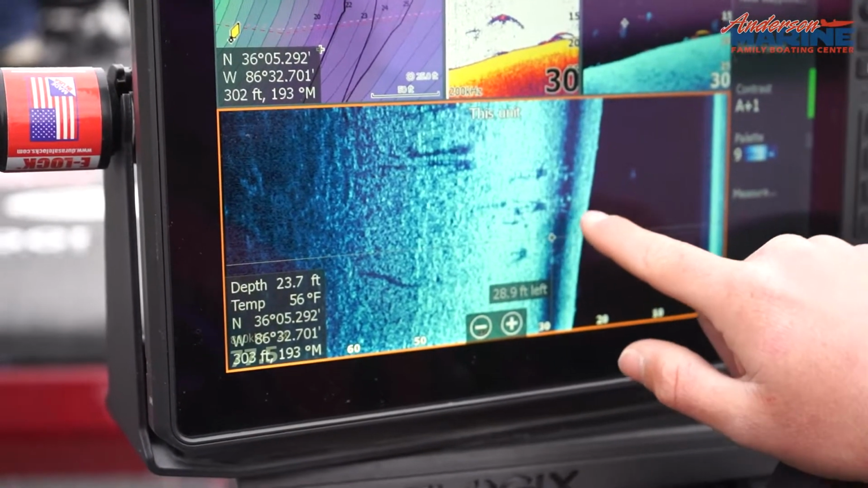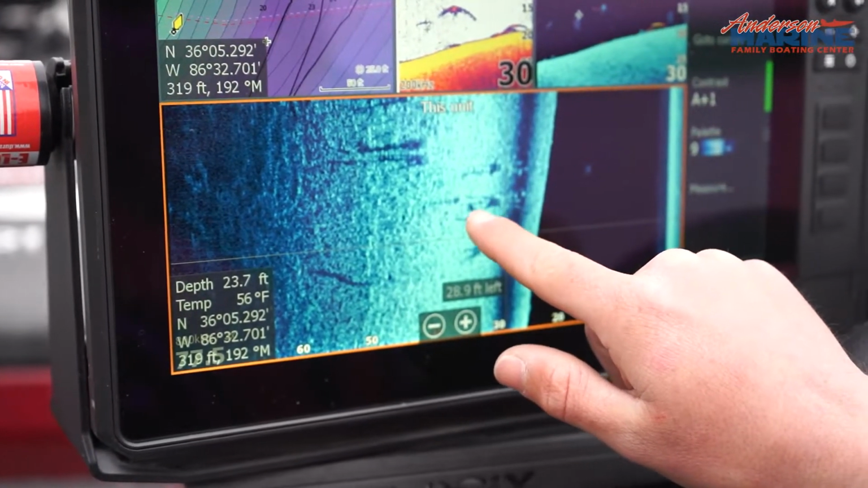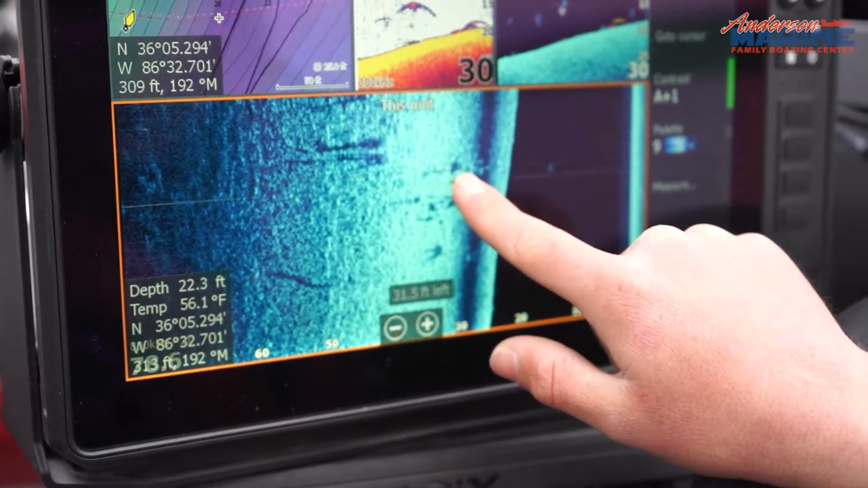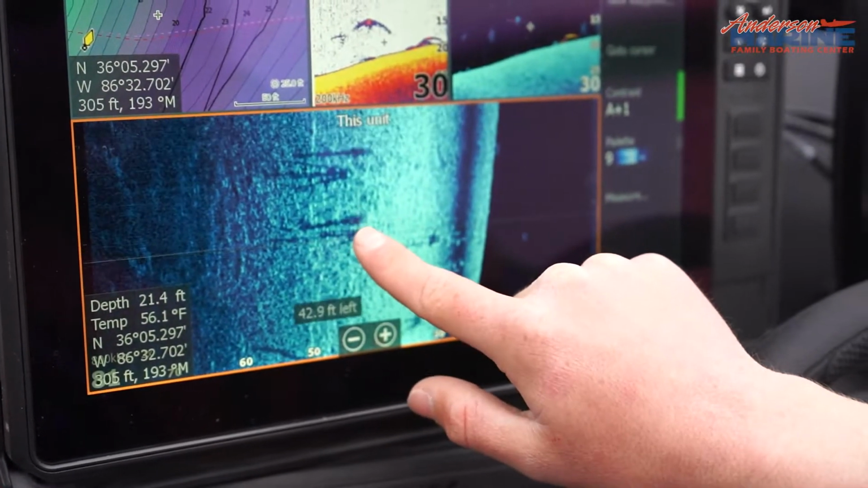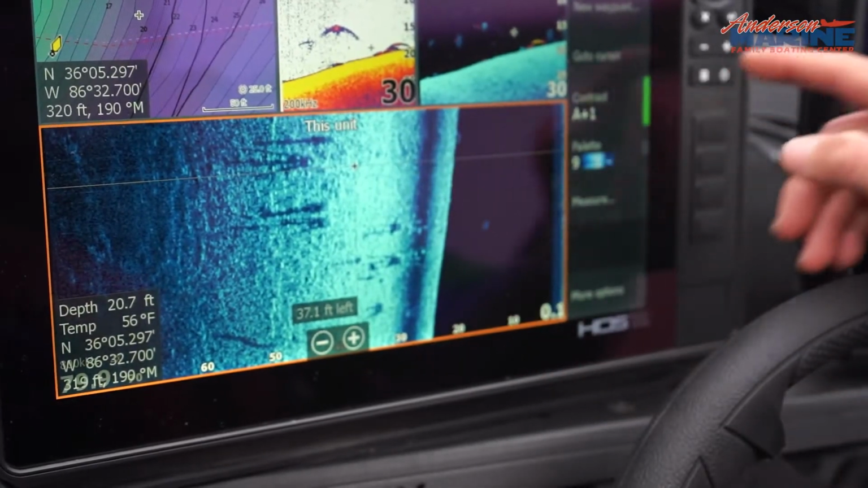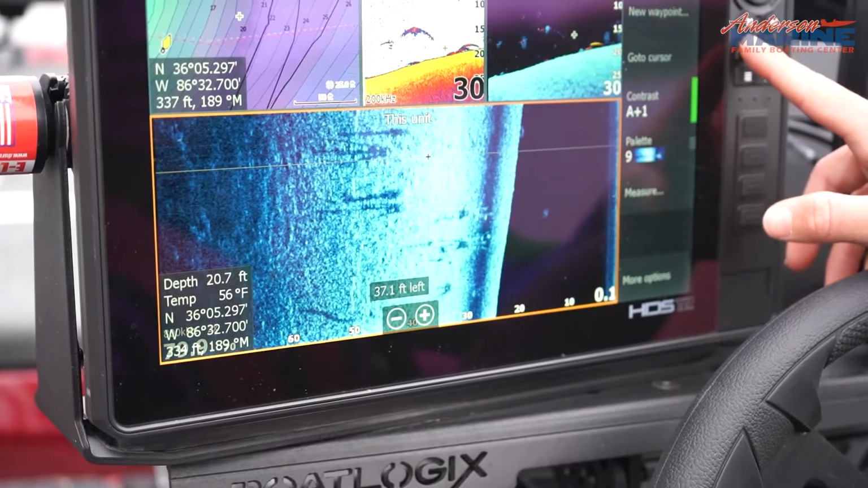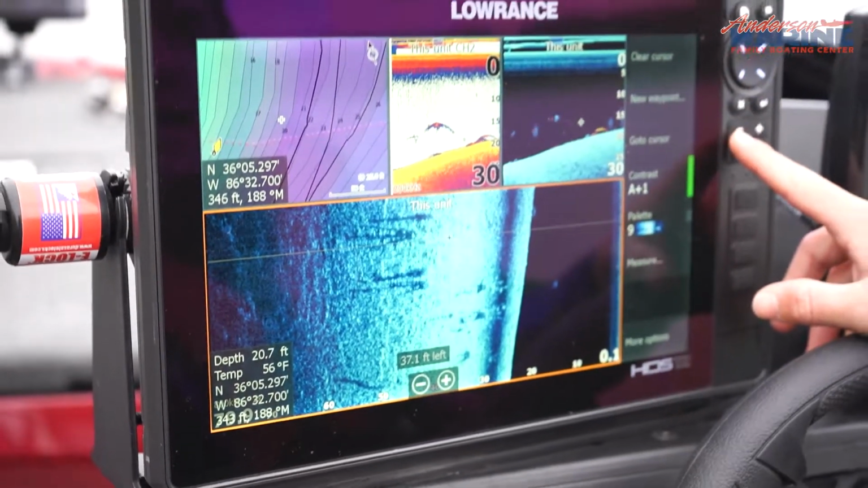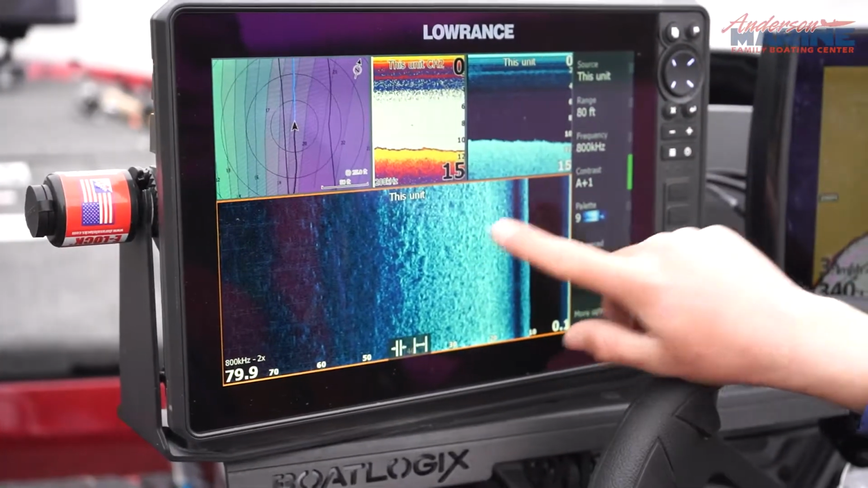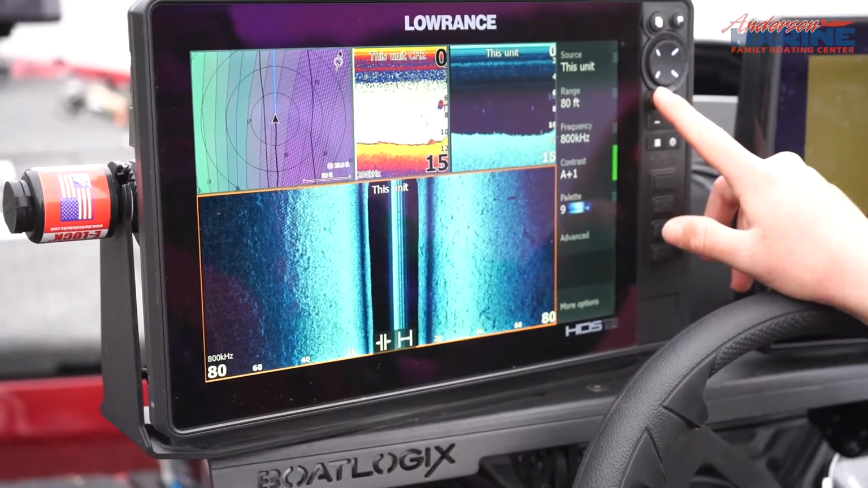Right here, you can barely see these trees, but if you look back here, you can see the shadows in the branches of the trees. And also right here, you can see the trees, the shadows, and that's a really cool part of side imaging. It really makes it easy to see structure and fish, versus your traditional sonar and down imaging.